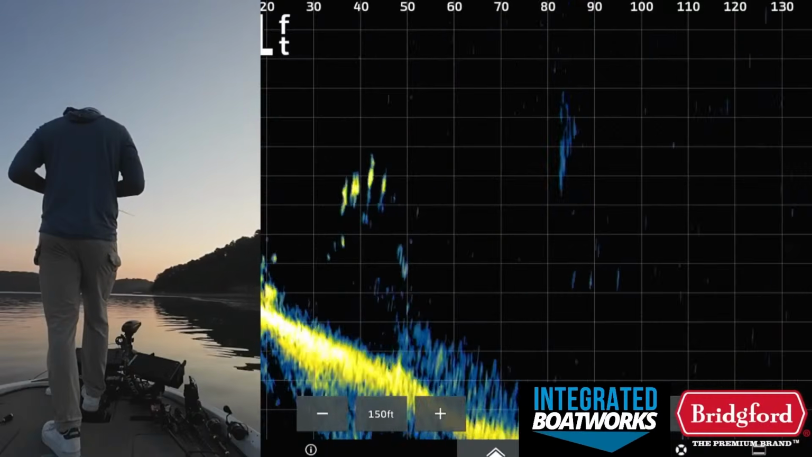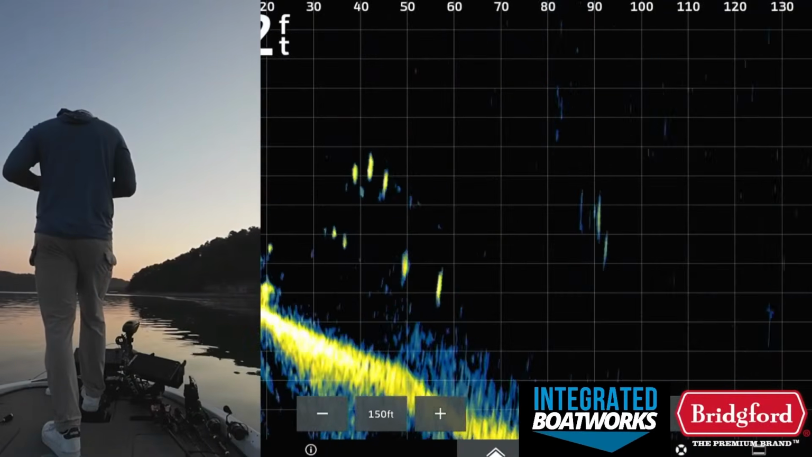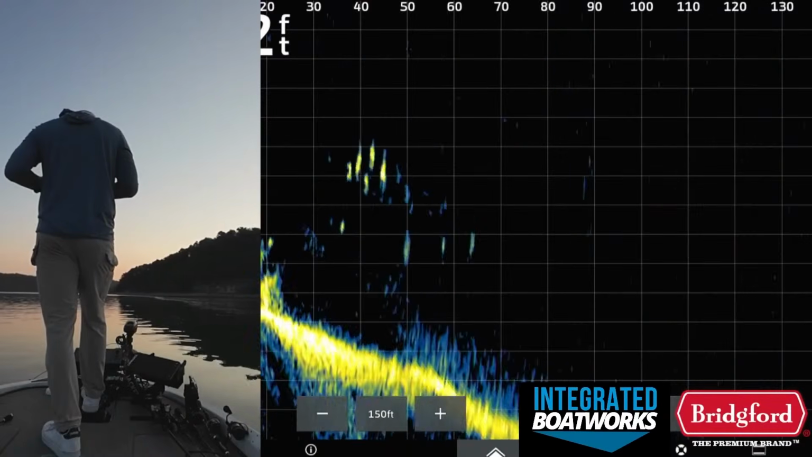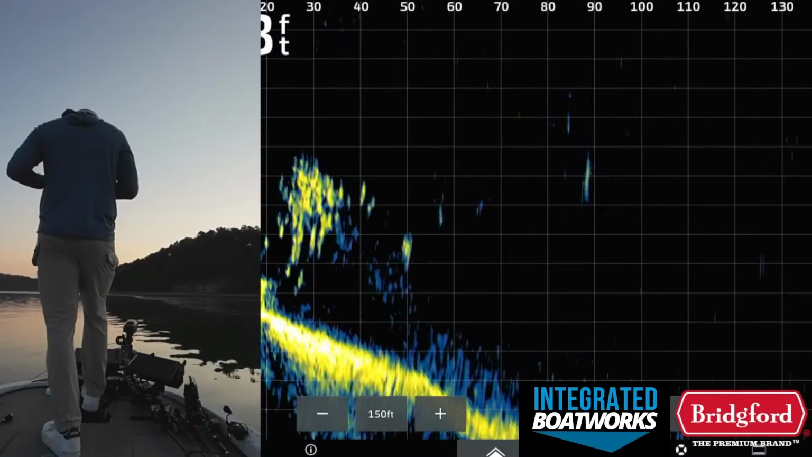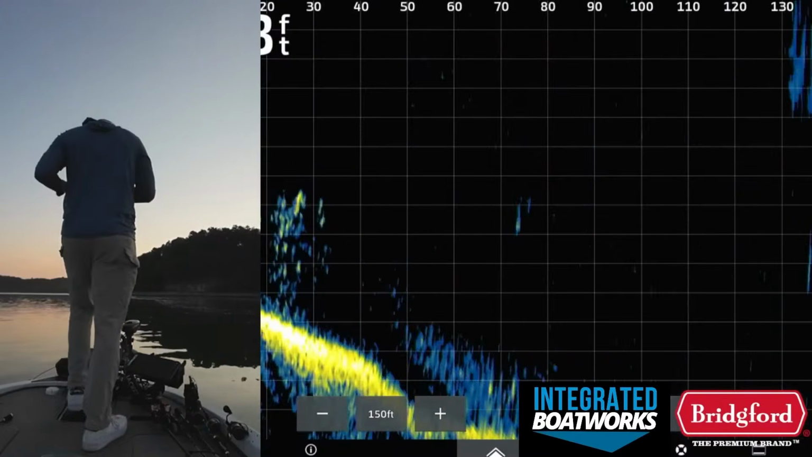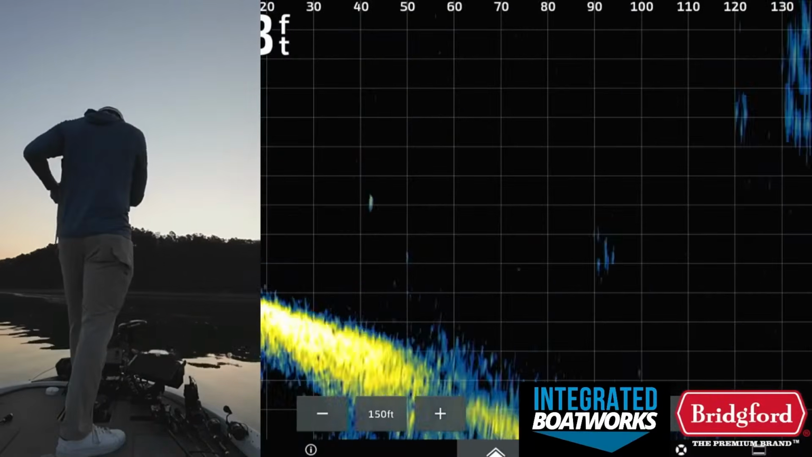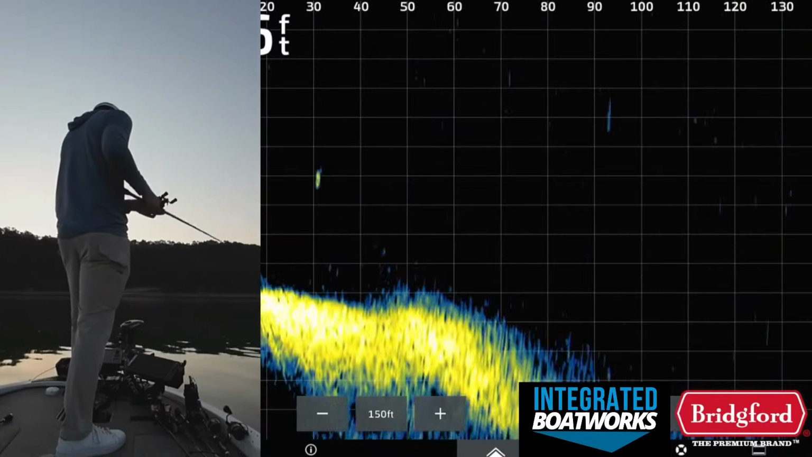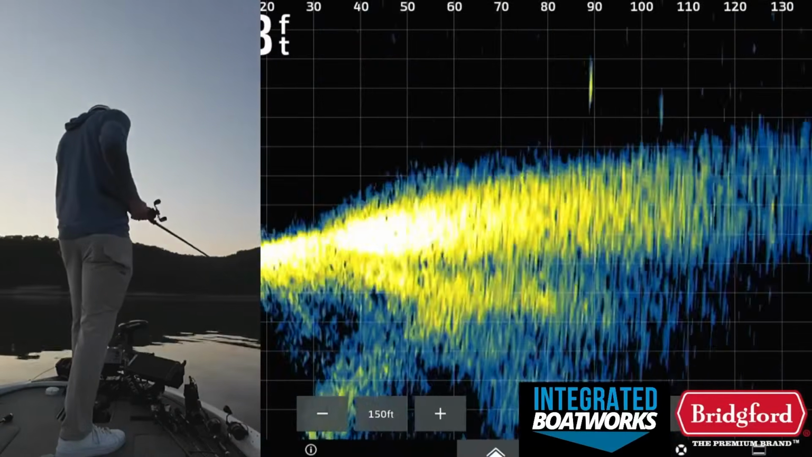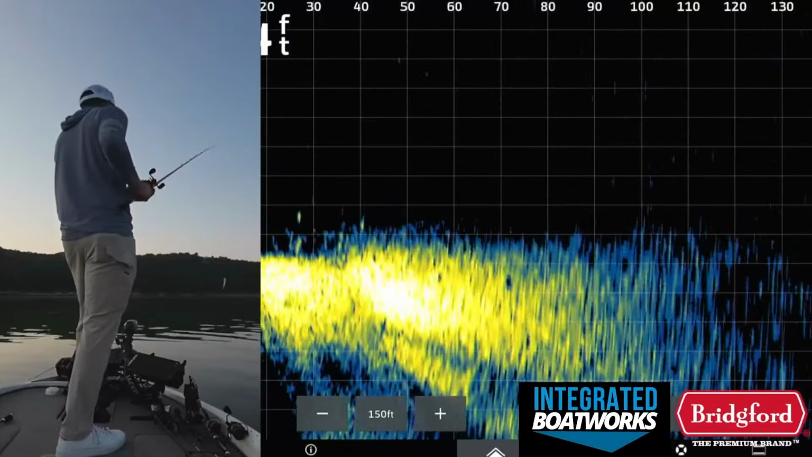Ooh. Bunch of fish right there came up to look at my bait. Oh, what are those? Those are not bass. Okay, well, we know that those are not bass. So let's move up here, see if we can see any of those fish that we saw randomly cruising up here.